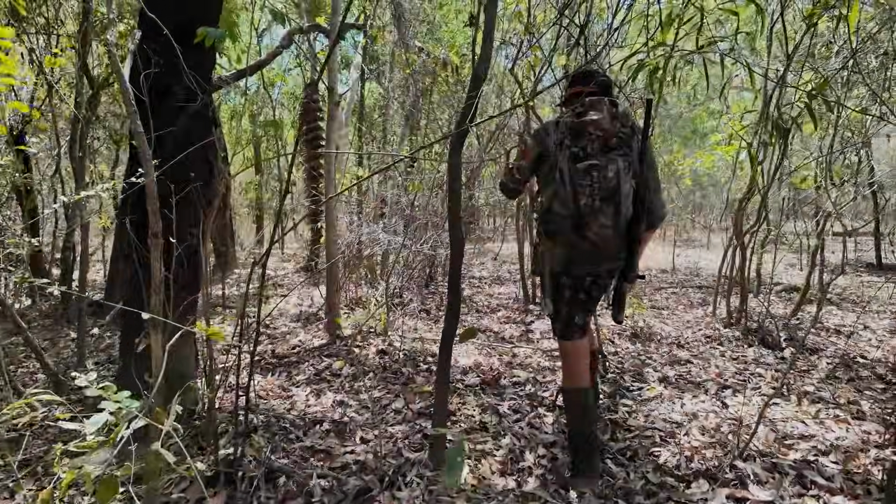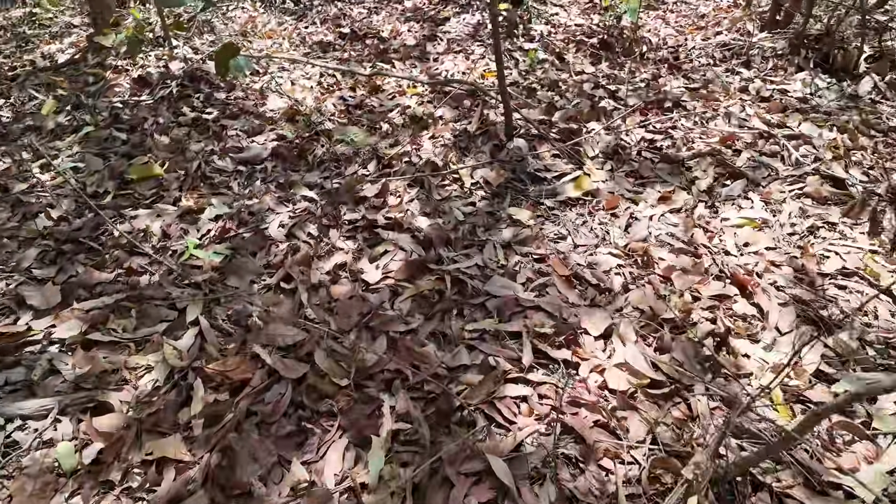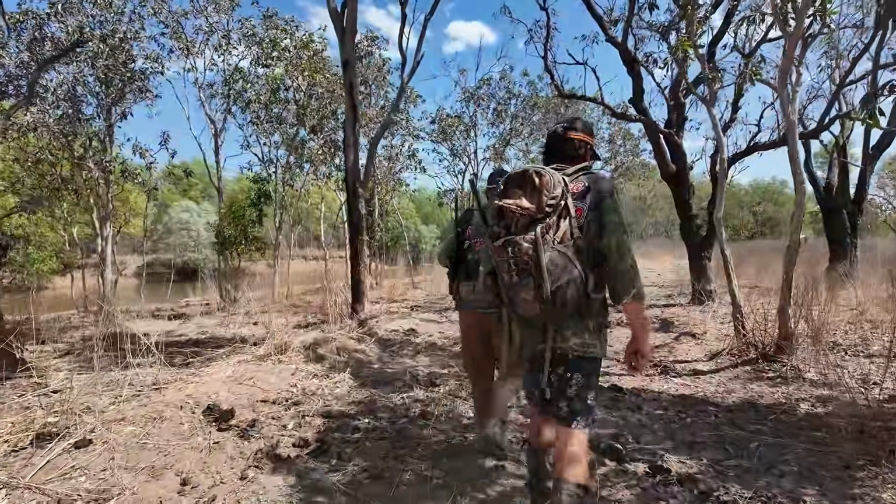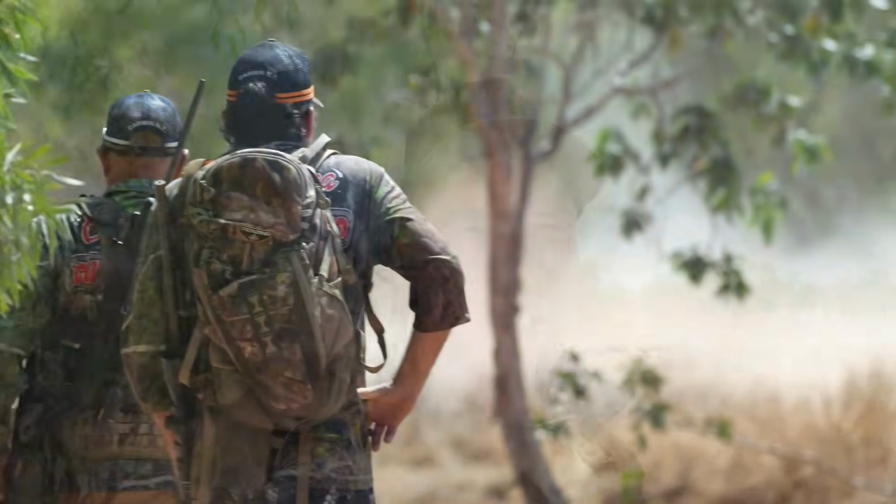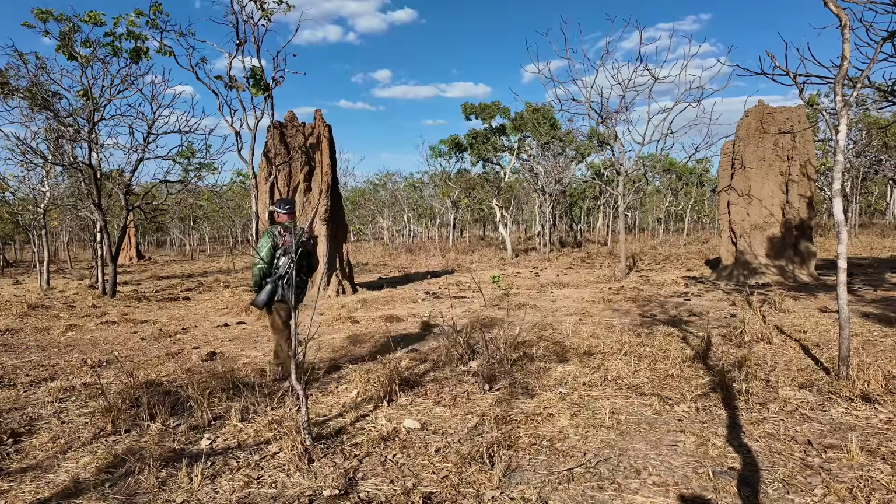Well, this is nice and stealthy. Not noisy at all. Walking around in cornflakes. We've just had a big walk into this billabong down here. The wind was good when we got a couple of hundred metres away. We've moved in on the back end of it and it's completely spun around, has blown it out, so really frustrating, but that's hunting.